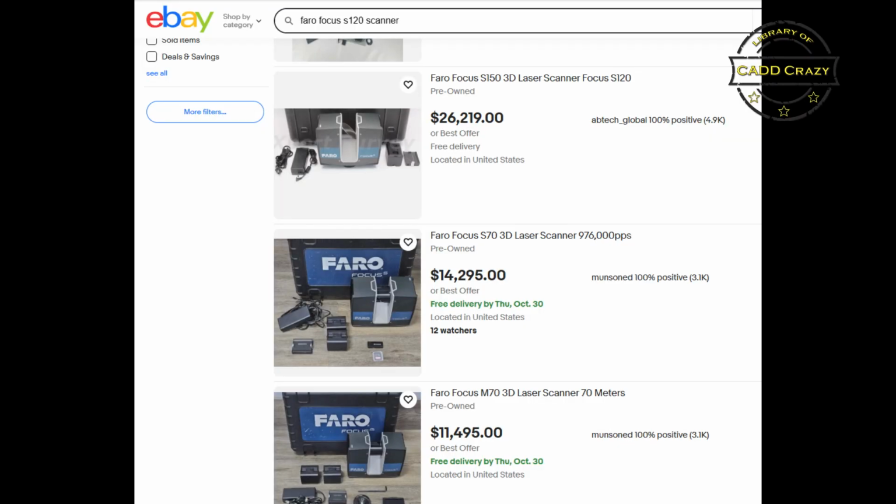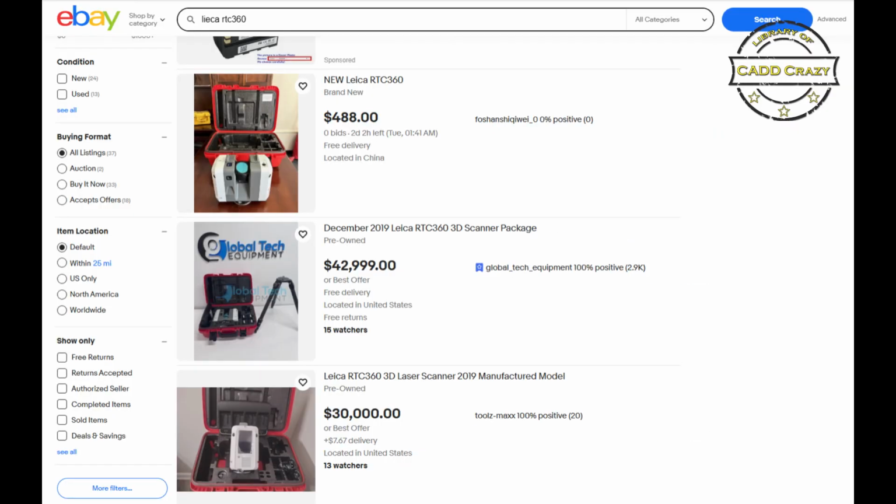The Faros start out around 50 or 60, and then the Z+F is, I think, right around $100,000 to $120,000. Well, to get into those, very, very expensive. Yeah, you can go on eBay. You can probably find some of those a little cheaper, probably around $15,000, $20,000, $30,000.